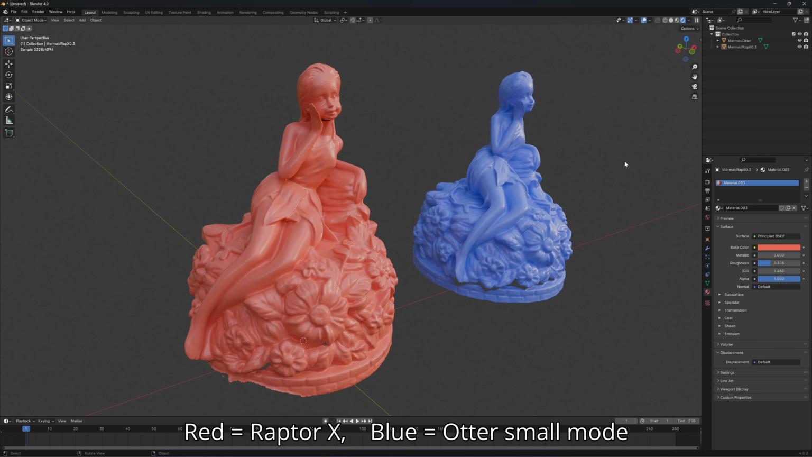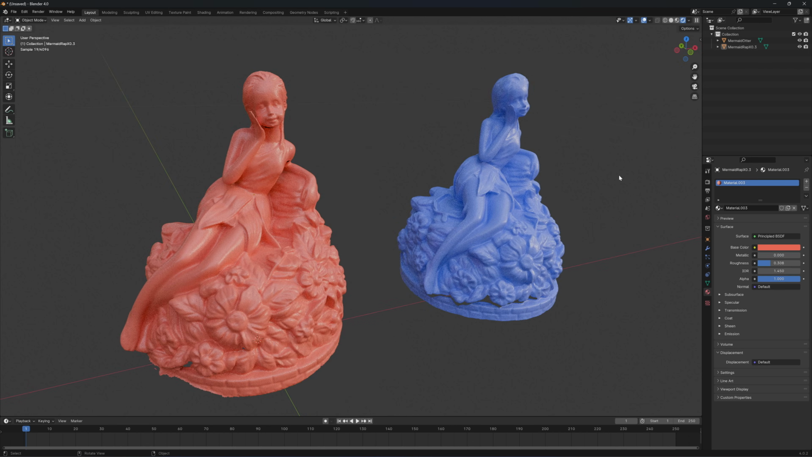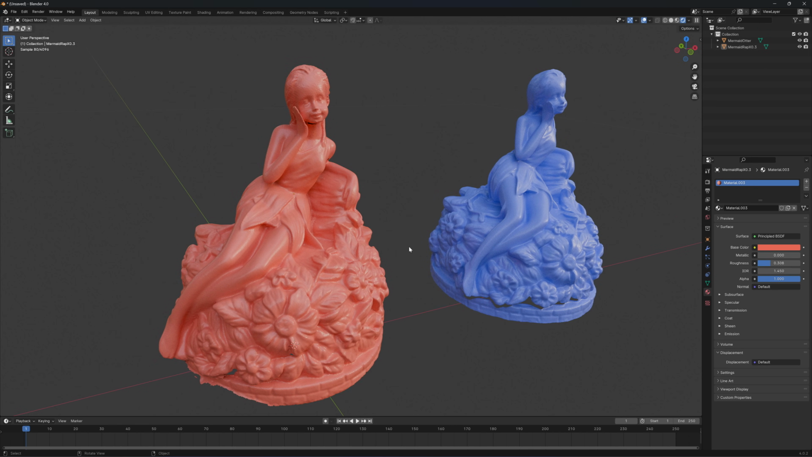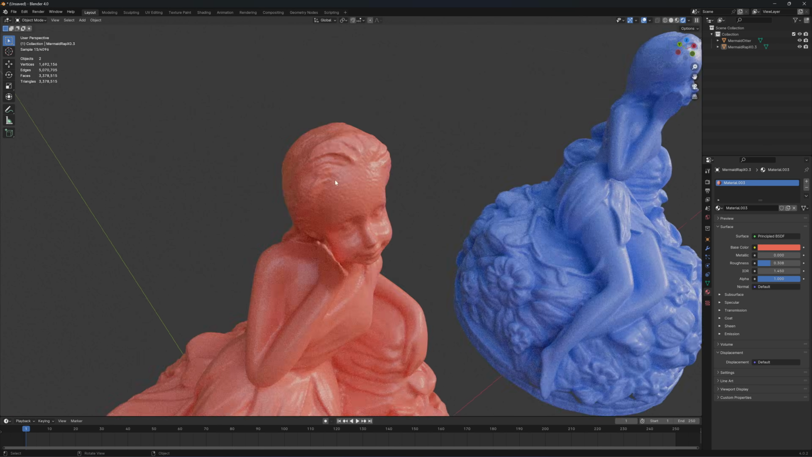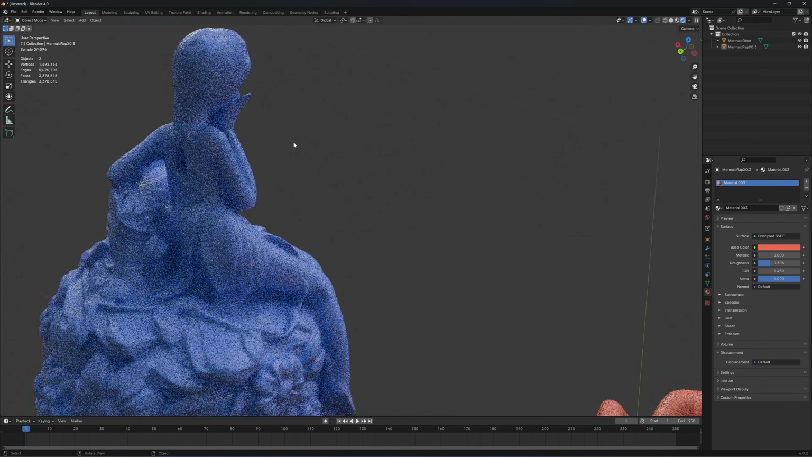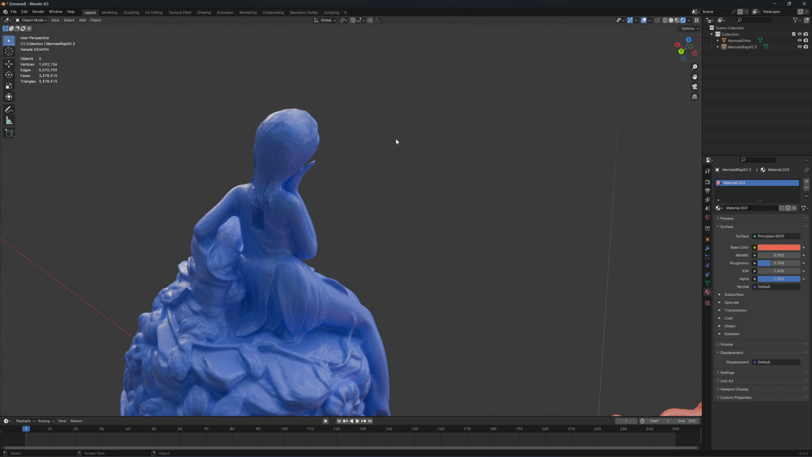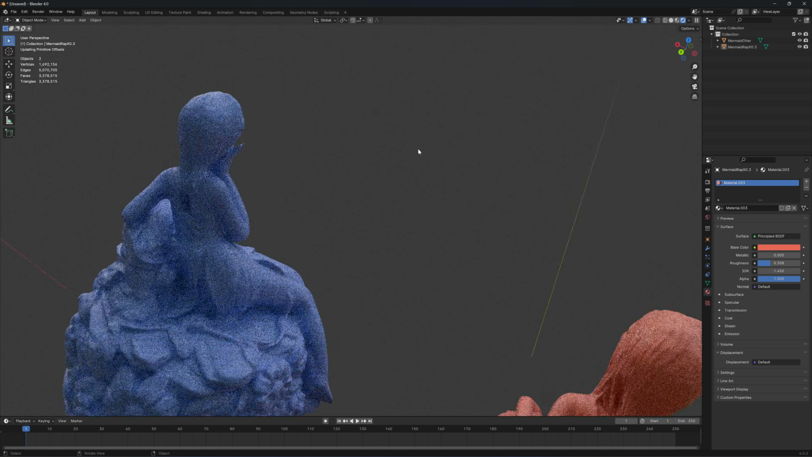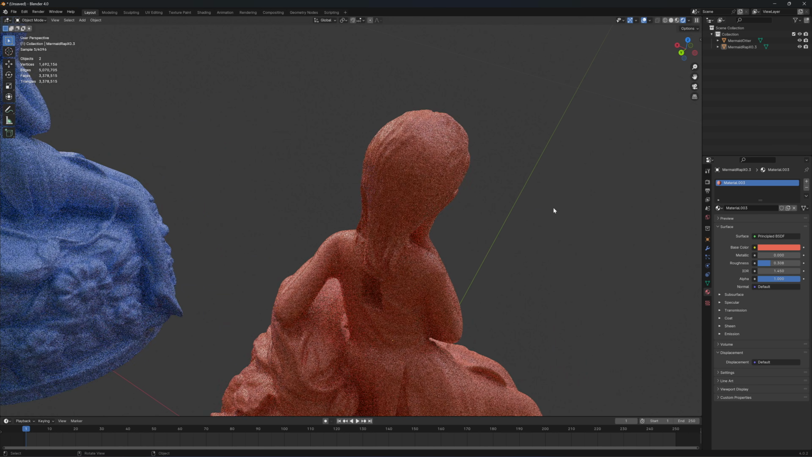Okay, here's the mermaid scan. The red one is Raptor X and the blue one is Otter in small mode. Raptor X was scanned at resolution 0.3. I used local detail at 0.15. You can see that the detail of the hair is much better than the one from the Otter. This is the best Otter can do in small mode. And this is what the Raptor X can do.